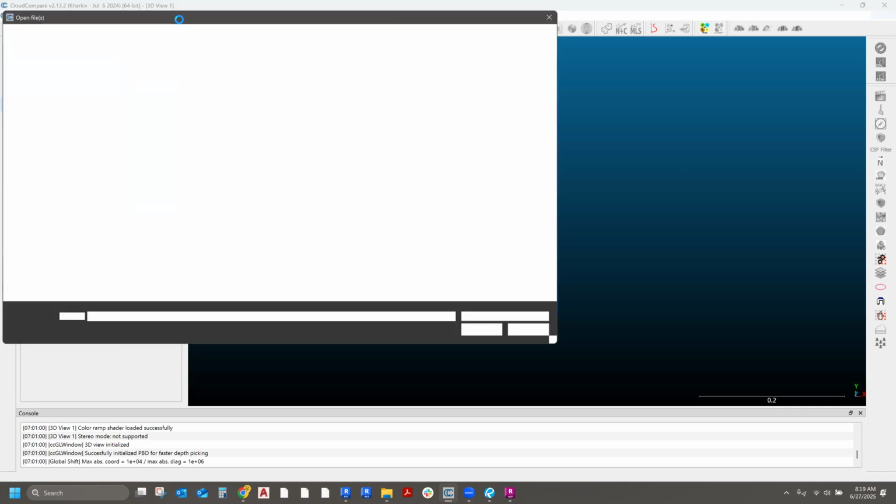We wait. Of course, it's going to be all slow on me. The one day I need to use this. So this is in the CloudCompare environment. Yeah, so now I'm in the CloudCompare interface, and I have downloaded the E57 file.